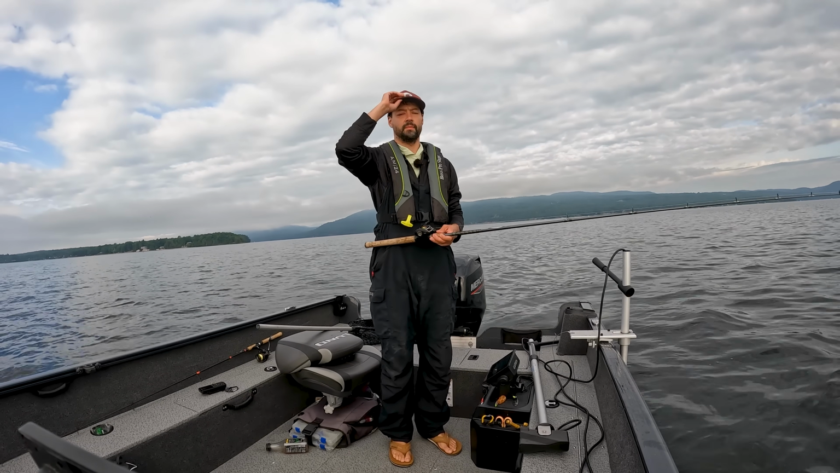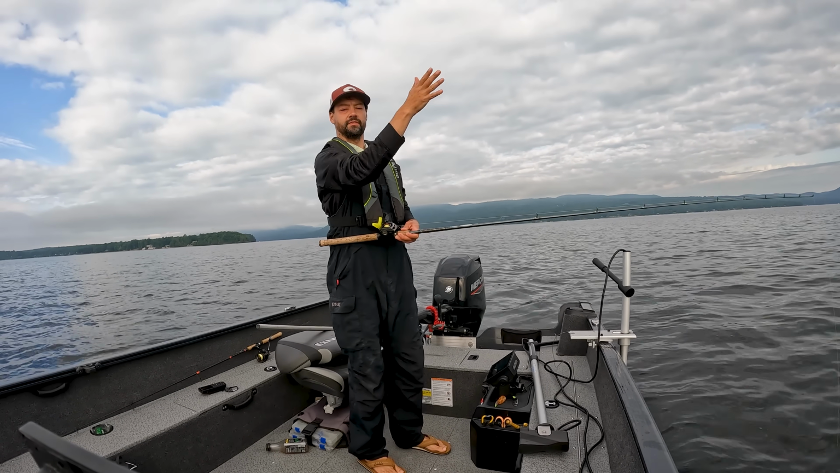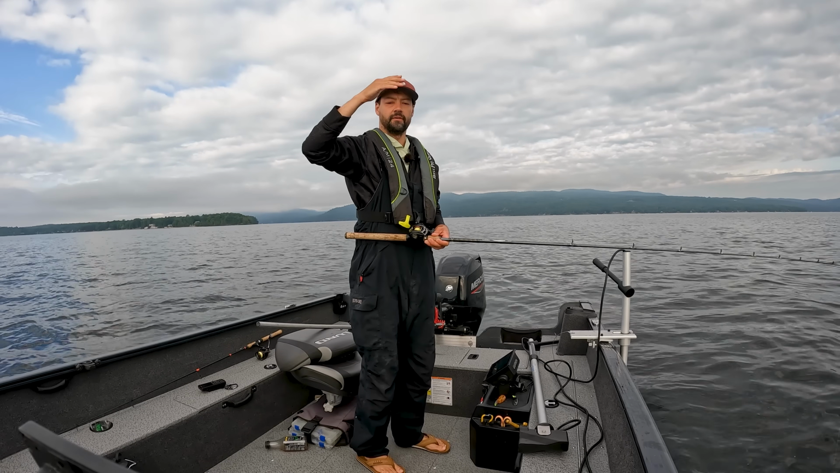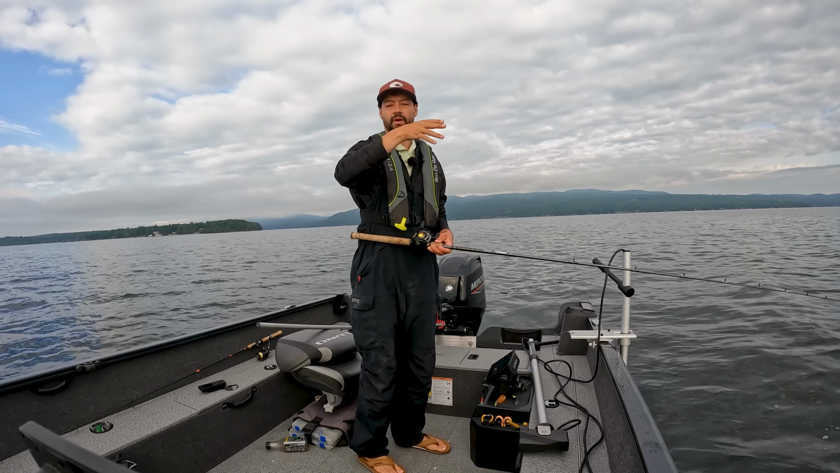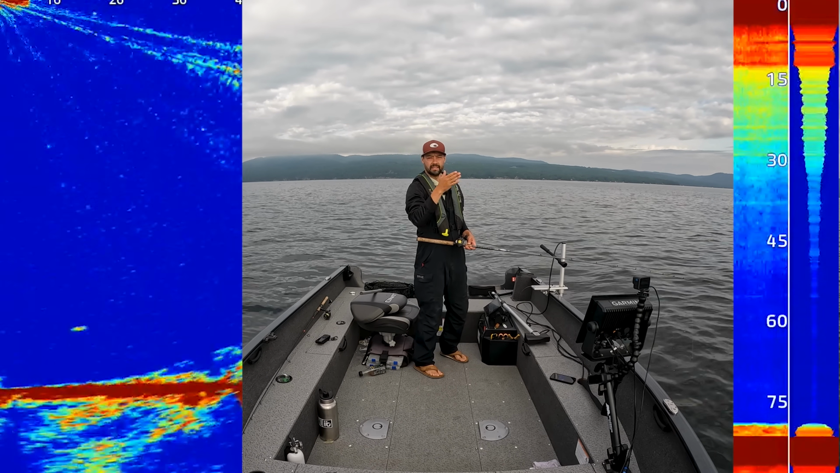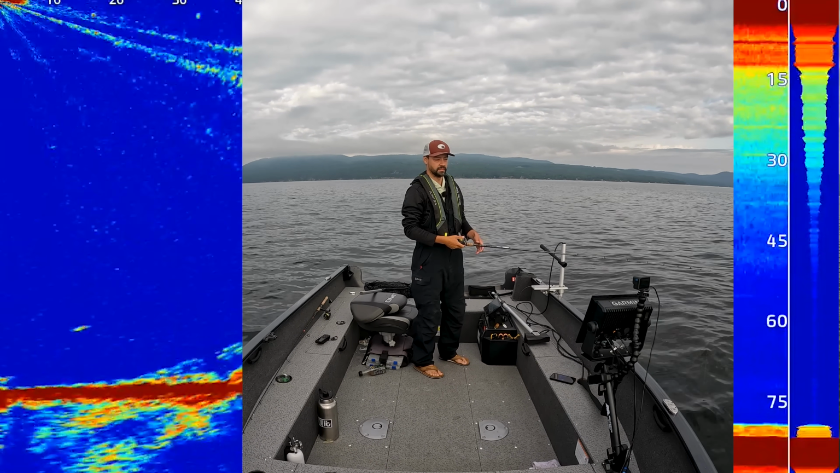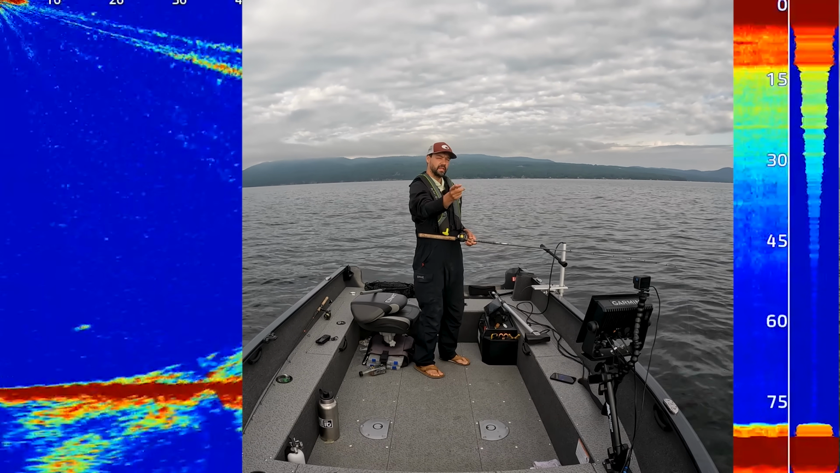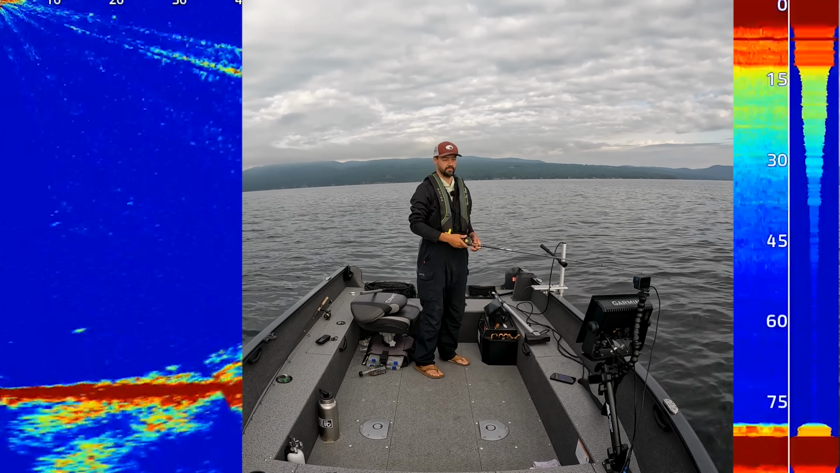So right now we've got wind coming out of the east. This lake runs north to south for the most part, so I want to fish the eastern side first and kind of back my way over it. Or what you can do is run over it if your point is not super shallow. Right now we're in 80 feet. I'm not worried about spooking lakers running over the top of it. I'm worried about spooking bait running over the top of it.